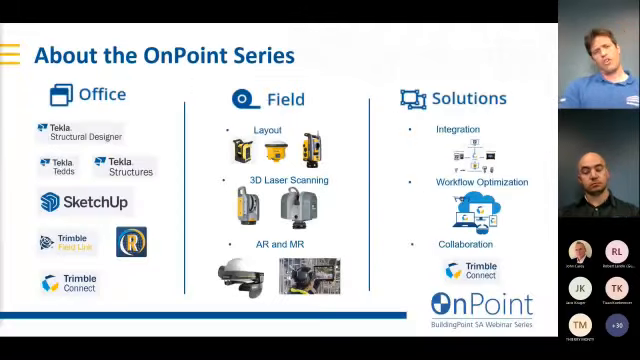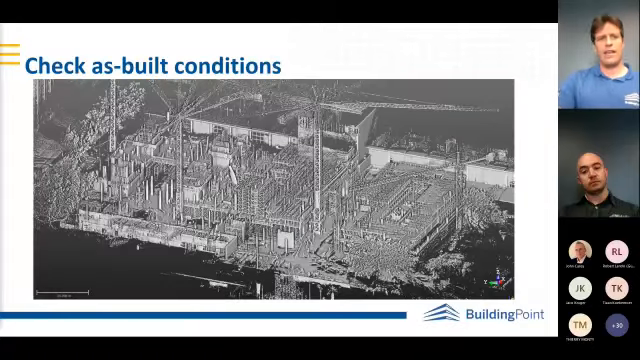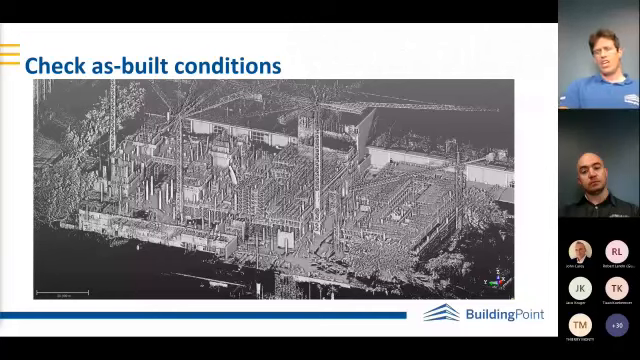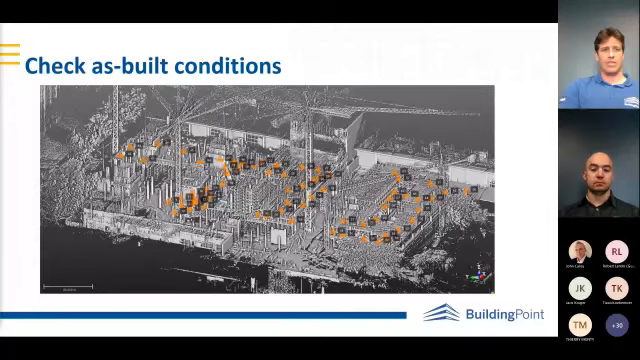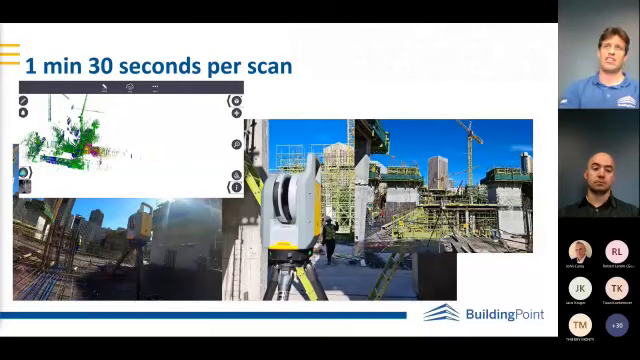So like I said, we've got these technologies, and I want to show you this as a solution, in practice, as an AEC solution. So I've showed you just a random model that we did for the example of this presentation, but let me show you it in practice. So here we wanted to check as-built conditions. This is a site. There were 70-odd scans done at a minute and a half per scan, auto-registering itself on site. We were on site for about 3 hours to complete that floor scan.